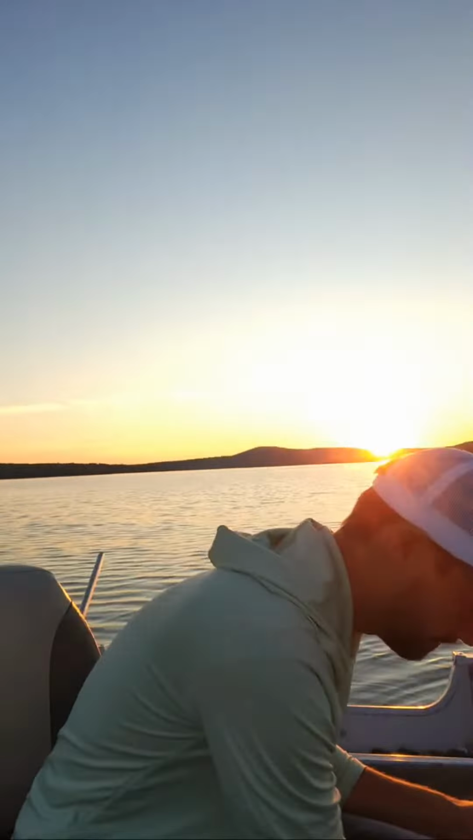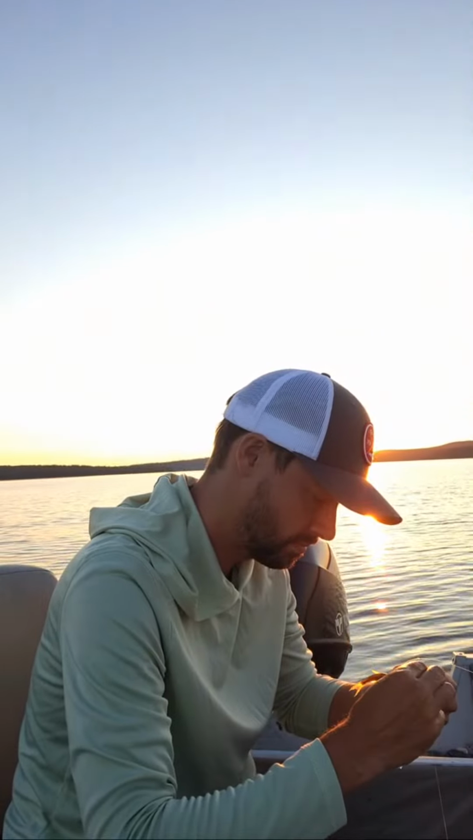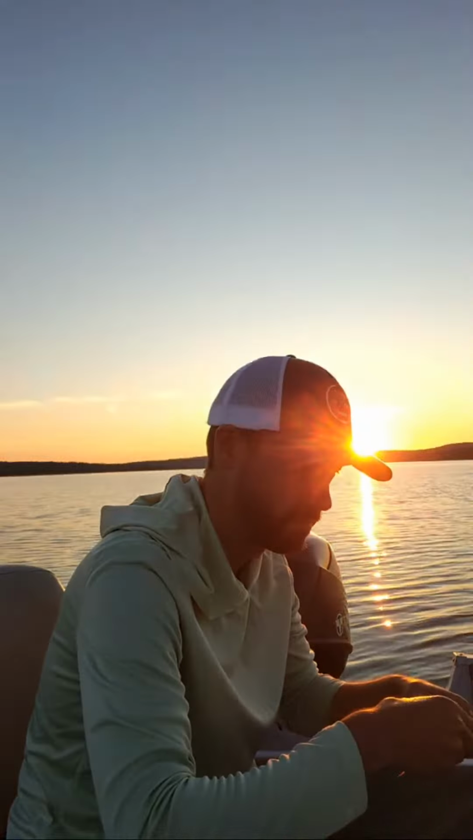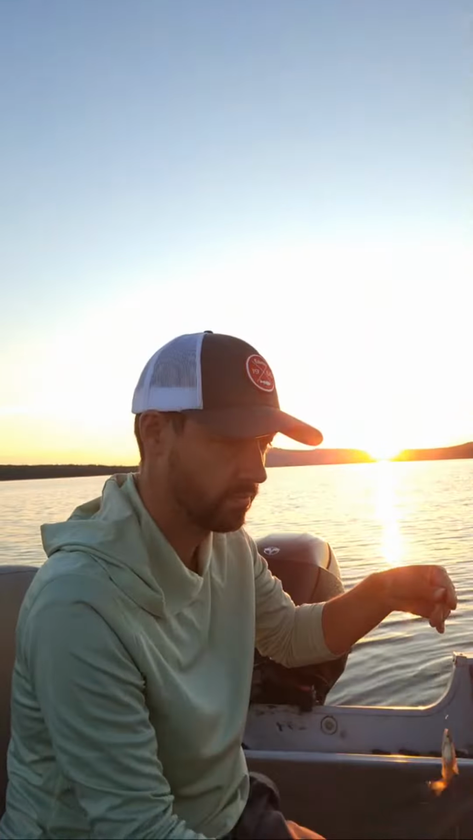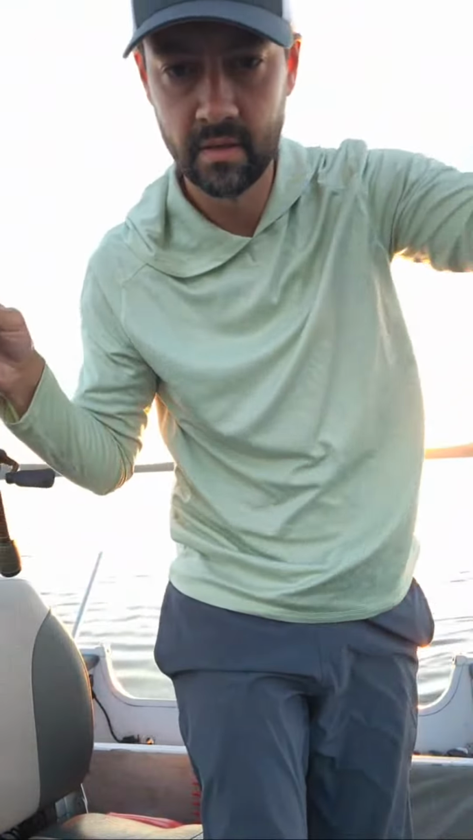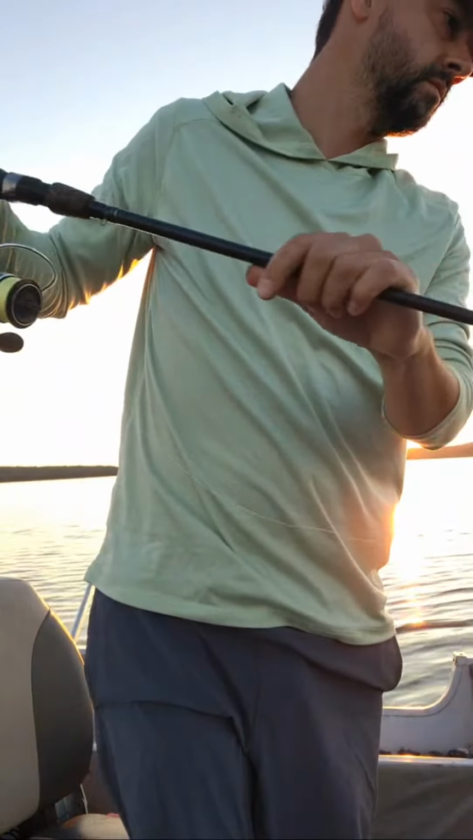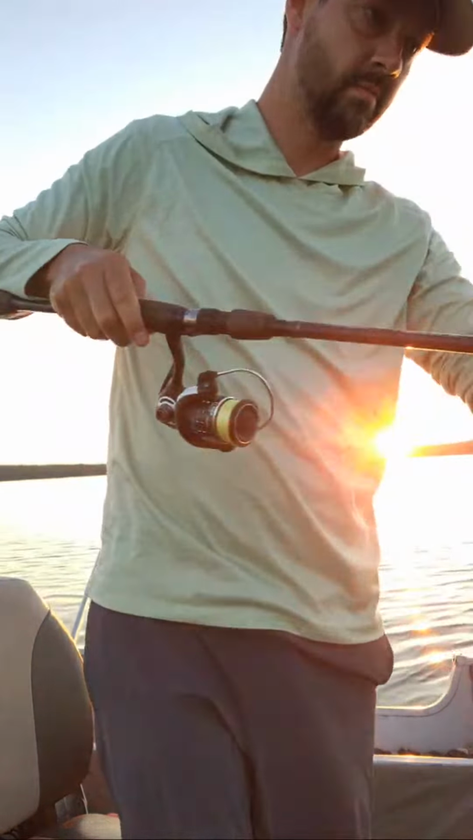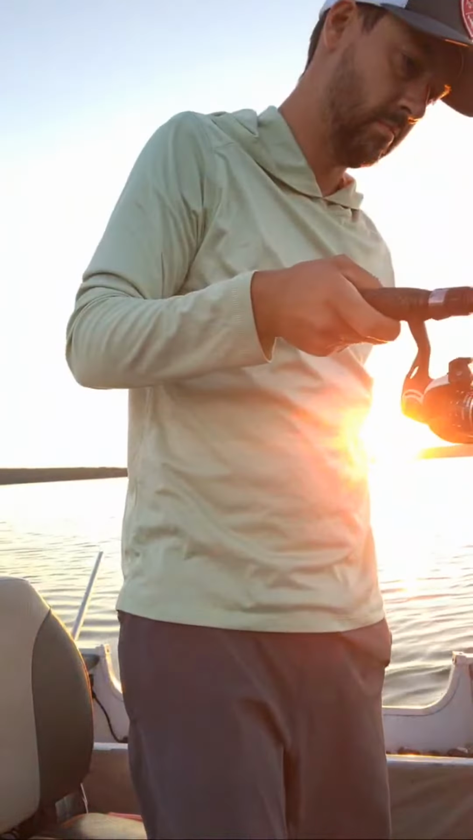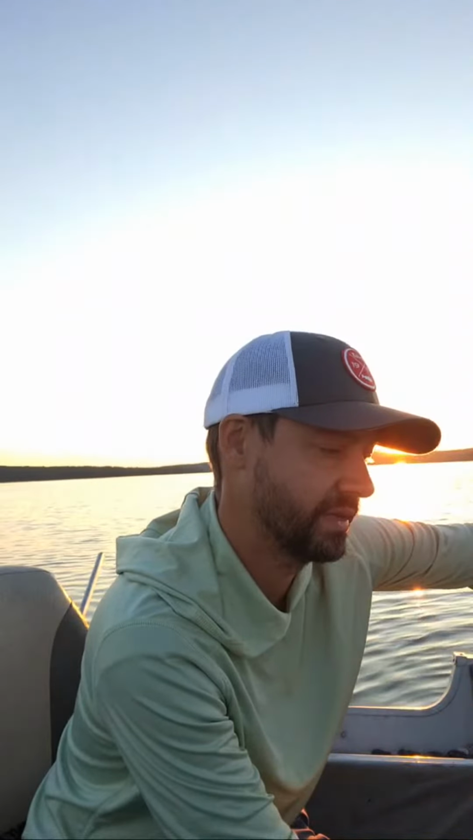You got some shiners. We're gonna nose hook him and put his butt down there. Not sinking very fast at all, but that's okay. Want to catch one for you guys.